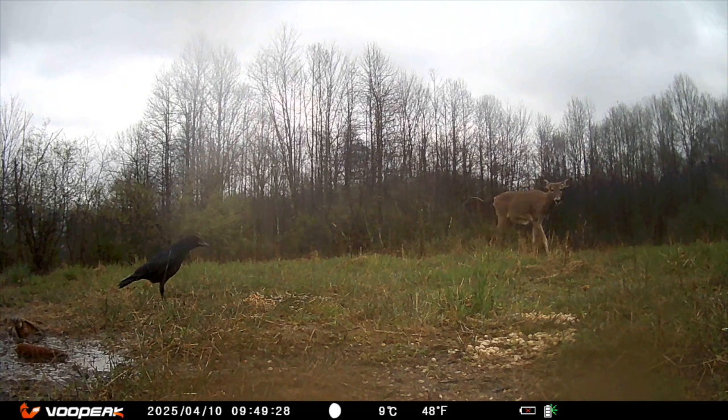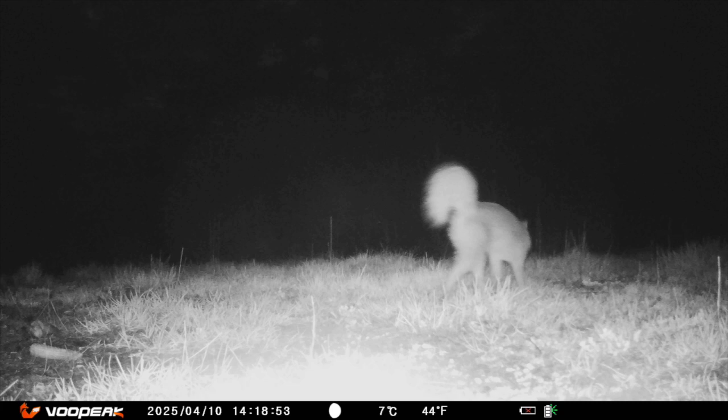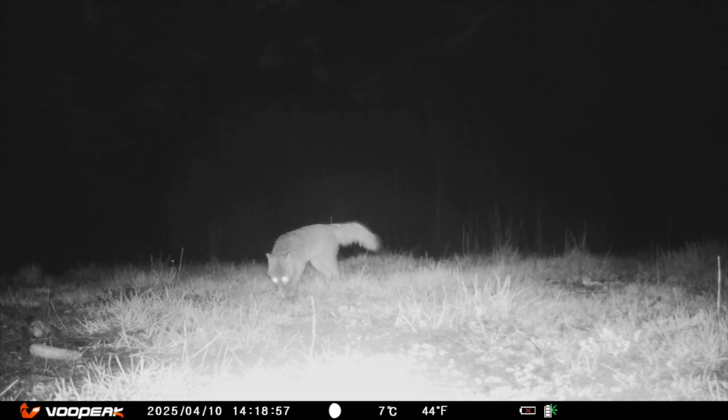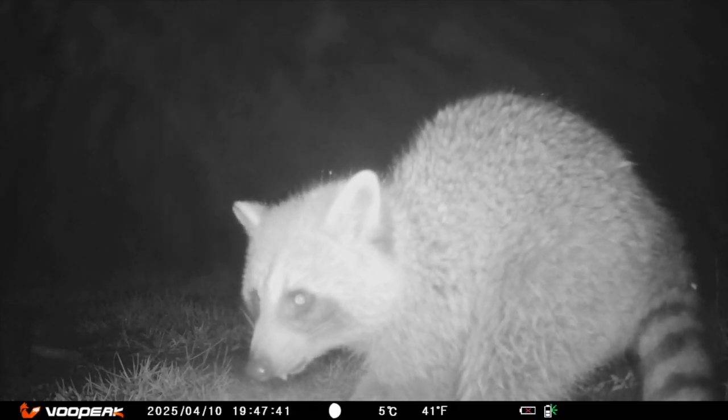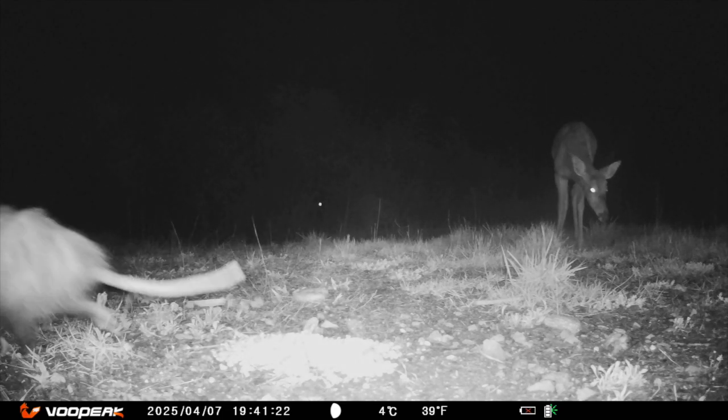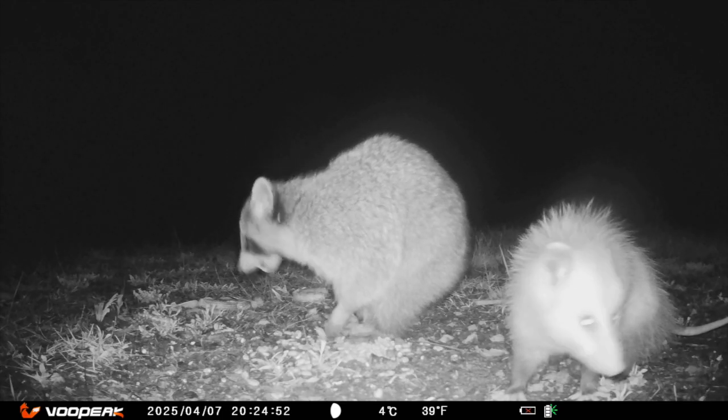A raven and a deer together. Kind of. I like finding the fox, but I really like seeing the coyotes. Coyotes remind me of wolves, but they're not. Just when you think you're alone, you're not. The possum and the deer. And now it's the raccoon and the possum.